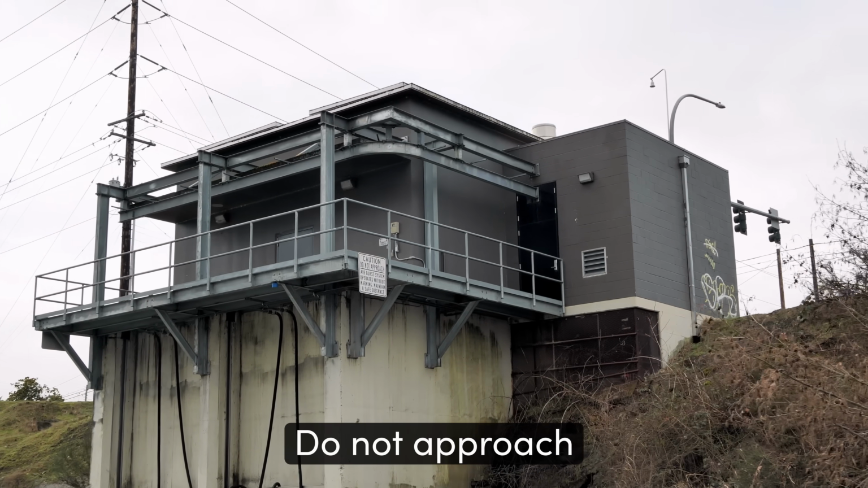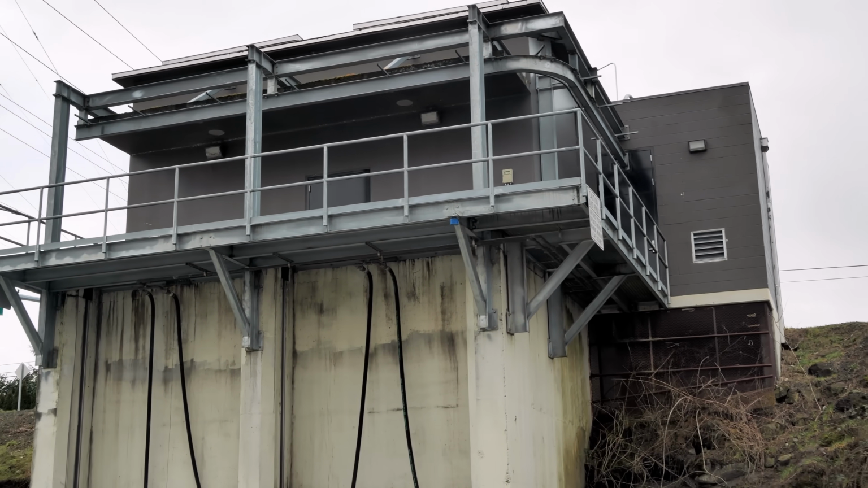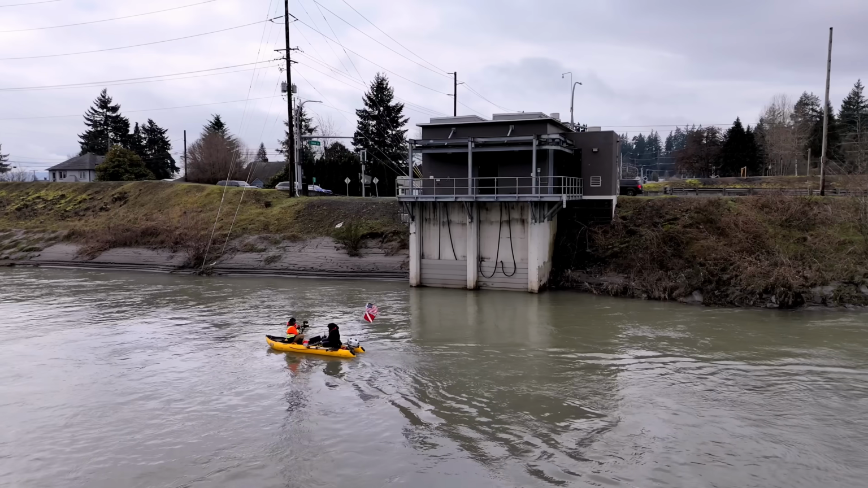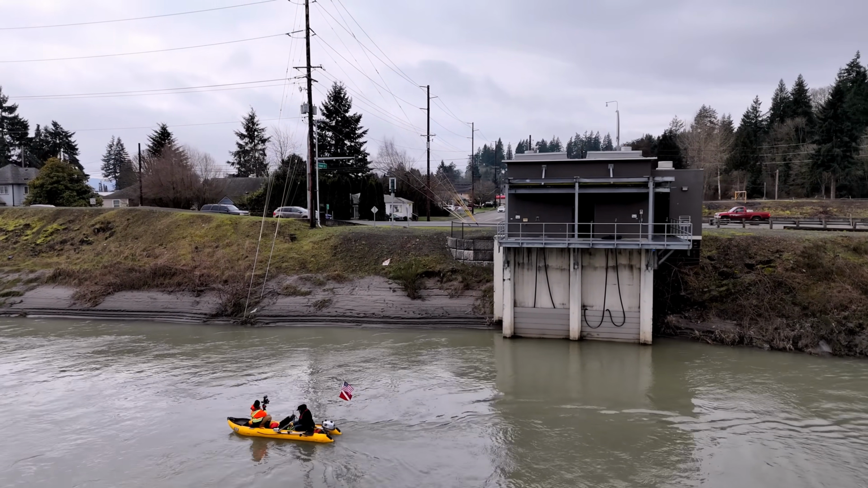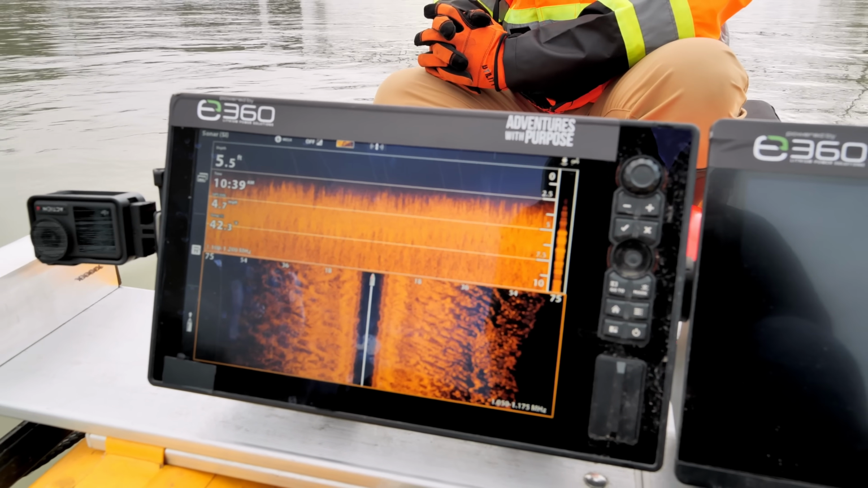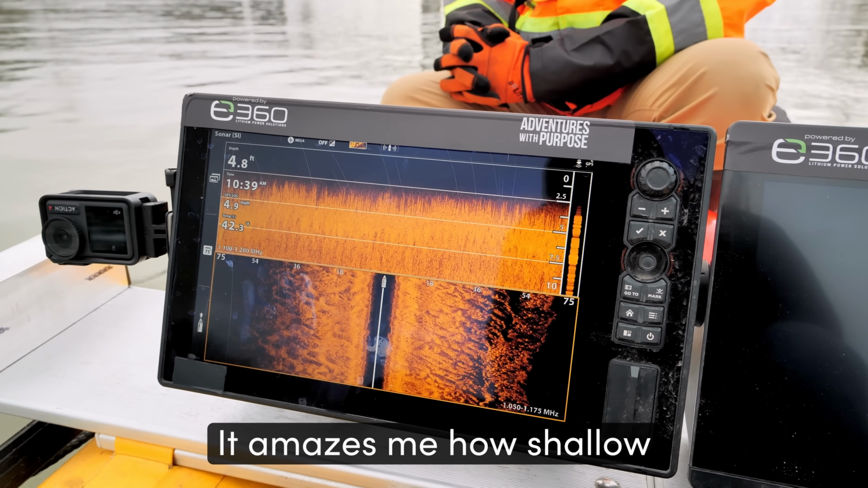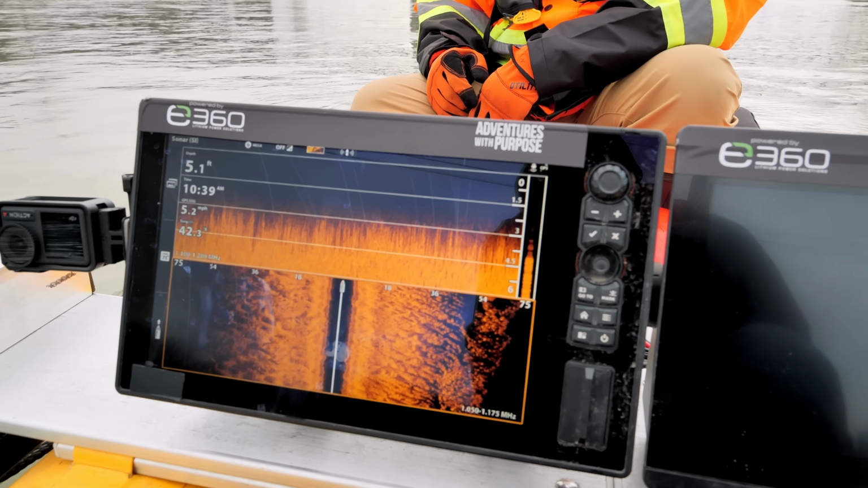Do not approach. Oh, so do not approach. Don't approach it. All right, so it is 6 feet here. And there's your signs right there where people, I'm guessing, have come off up here before. But it's only 5 feet deep in here, Byron. It amazes me how shallow these rivers are.